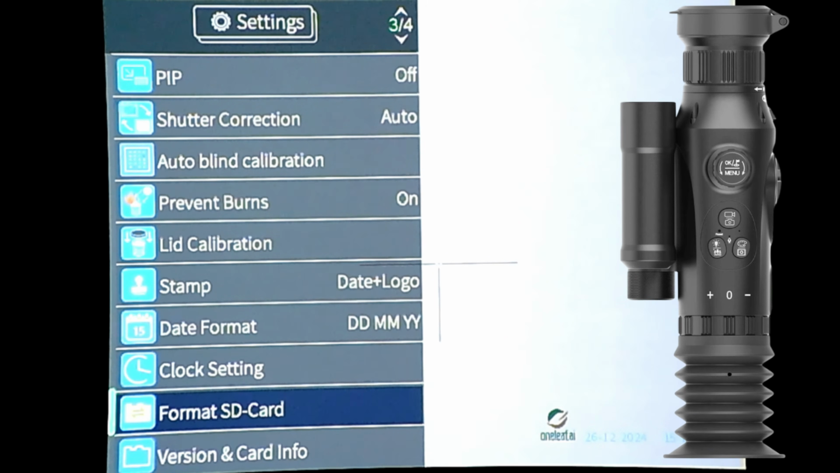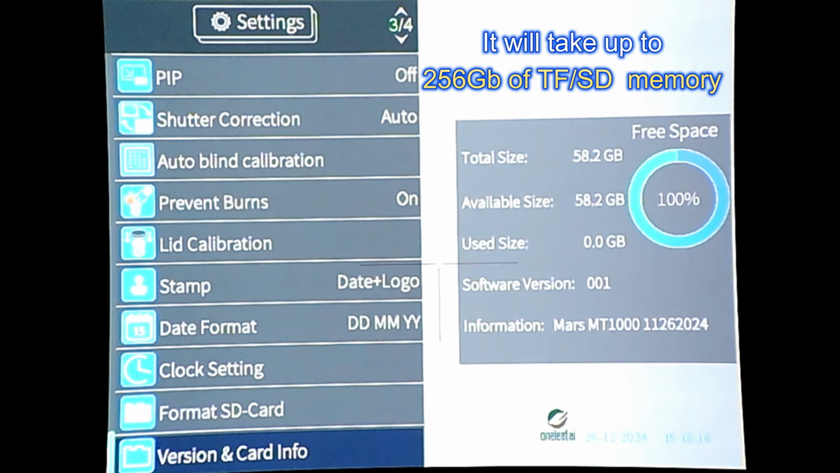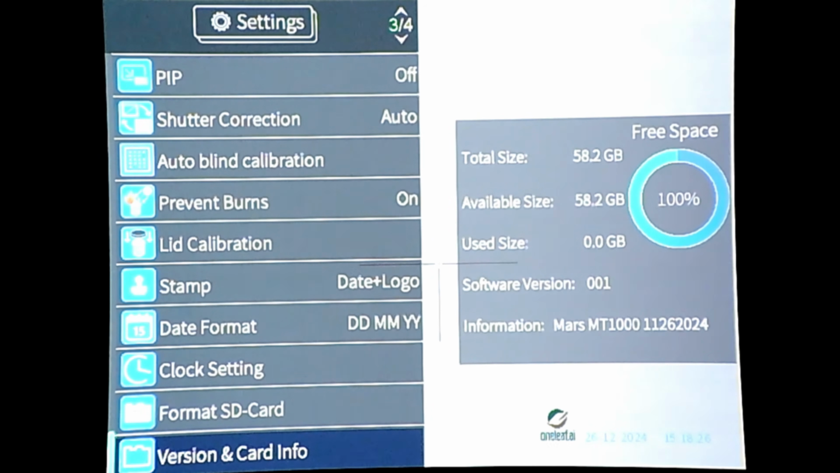Format SD card. I'm not going to do that because I've already done it. And your version and information. So it says 58.2 gigabytes. Available size, same. Use size, none, because it's been formatted anyway. Software version 001, and if you look at the bottom, it shows you the version there, information.